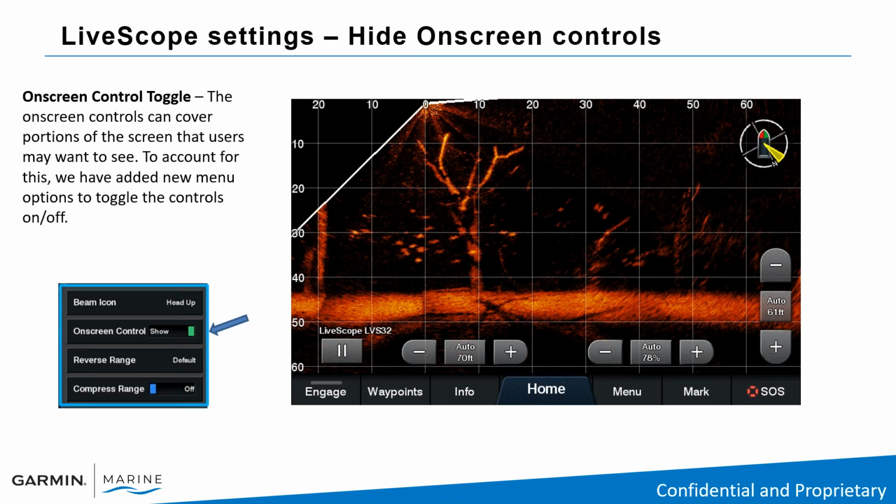Another new feature we added is the hide on-screen control, which this is something we added, I think, a year and a half ago in a software upgrade. We added the on-screen control. LiveScope is completely different than a traditional sonar or side view or down view. On those sonars, you can basically set them, do a little adjusting, and leave it. With LiveScope, you're going to continually have to adjust throughout the day based on hardness and softness of the bottom, clarity of the water. Conditions out there are changing, which are going to force you to change your LiveScope settings.